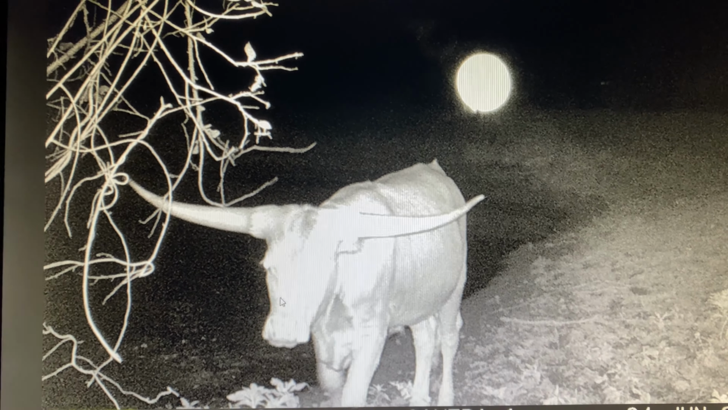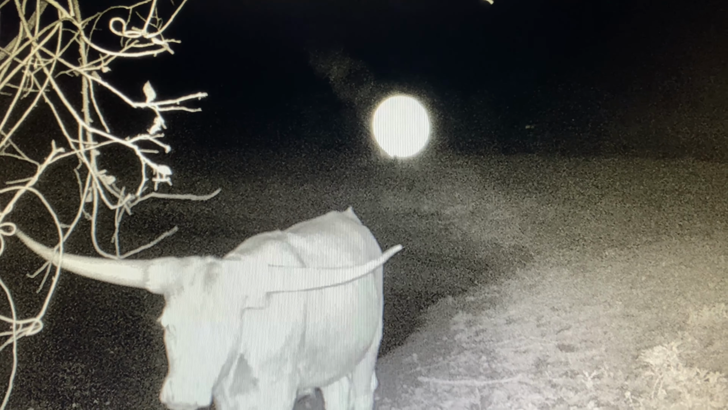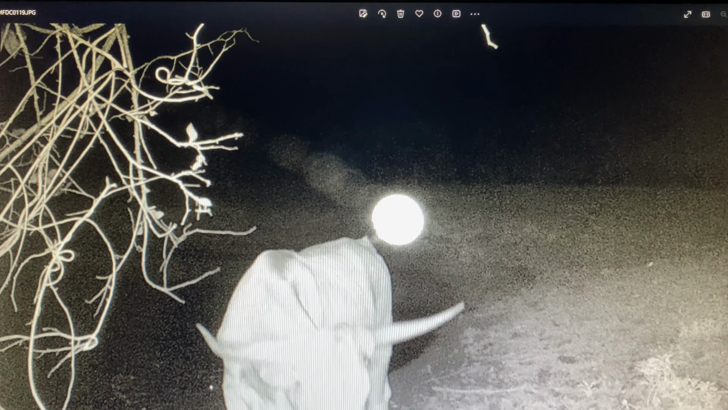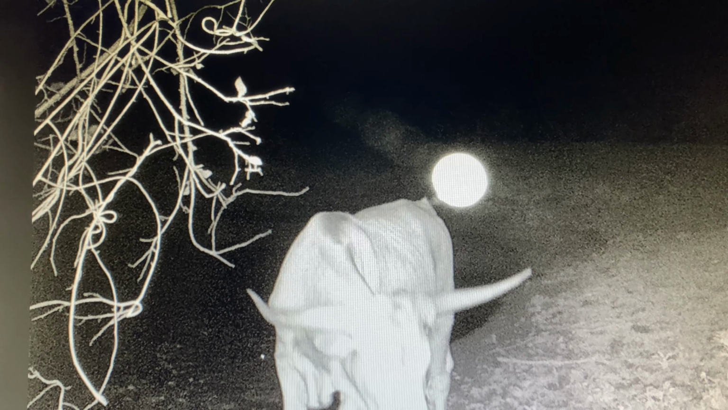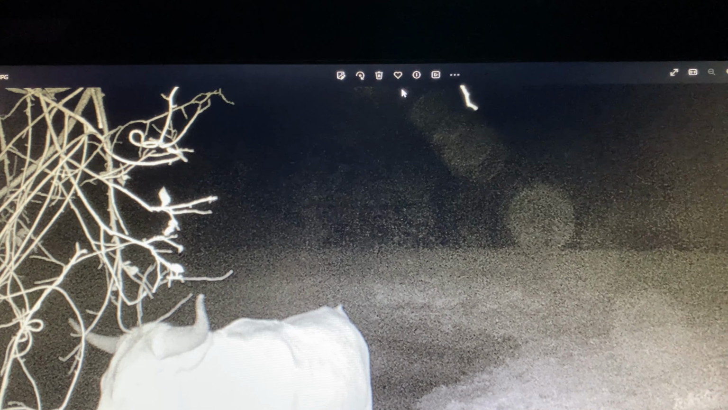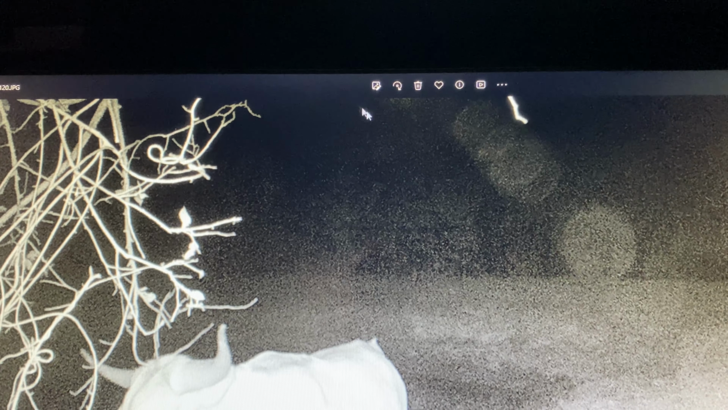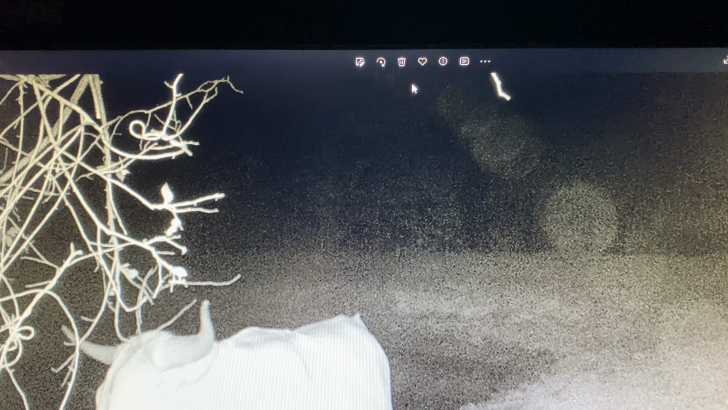I thought maybe it was reflecting off the cattle, but if you take a closer look through the rest of these photographs, you'll see what I'm talking about. It's just really bizarre. See how the lens flare angle changes. Now it's not even on the screen. It appears to be above the camera, and there seems to be light coming from it or reflecting from it. Again, that could be a reflection of the infrared light flash.